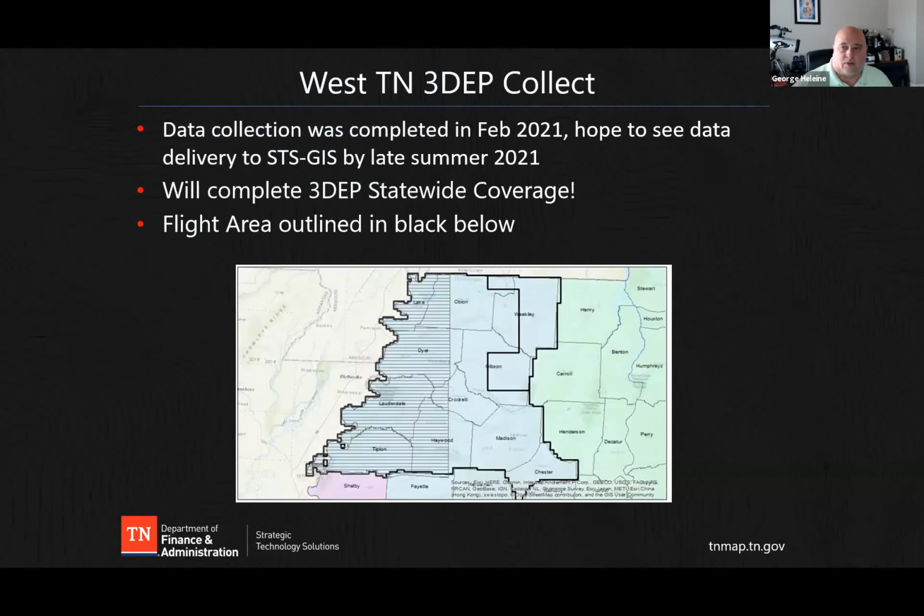First off, I'd like to thank the Tennessee Department of Finance and Administration, Strategic Technology Solutions, Dennis Peterson, our GIO in the state, and Paul Dudley on his staff. If you are not familiar with these folks, I highly suggest that you get to know them. They're a wealth of knowledge for our state in Tennessee.